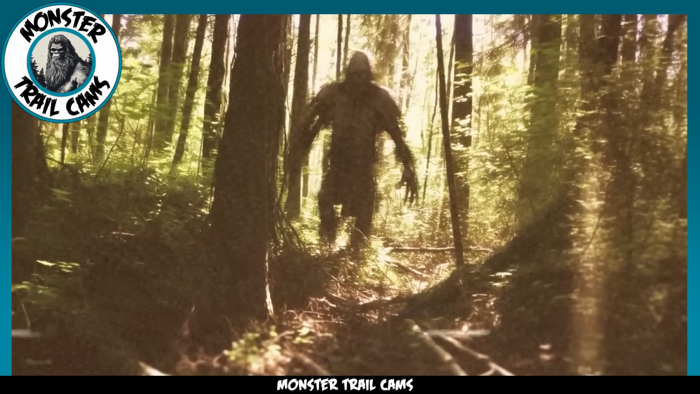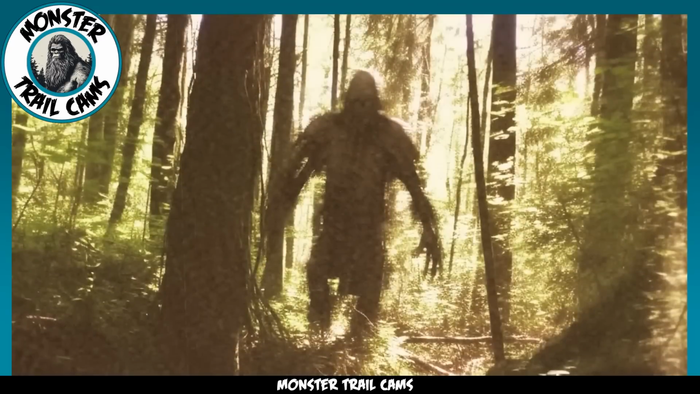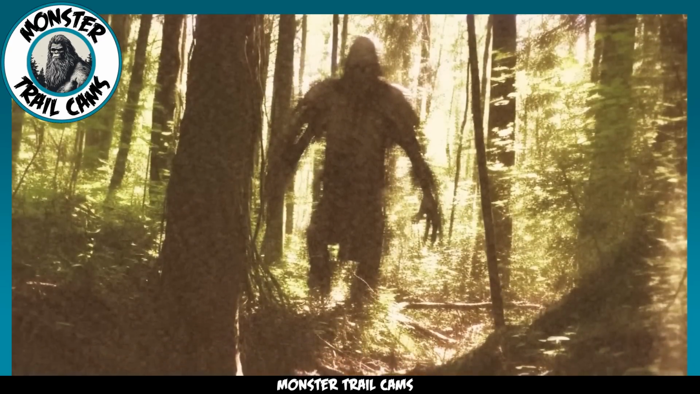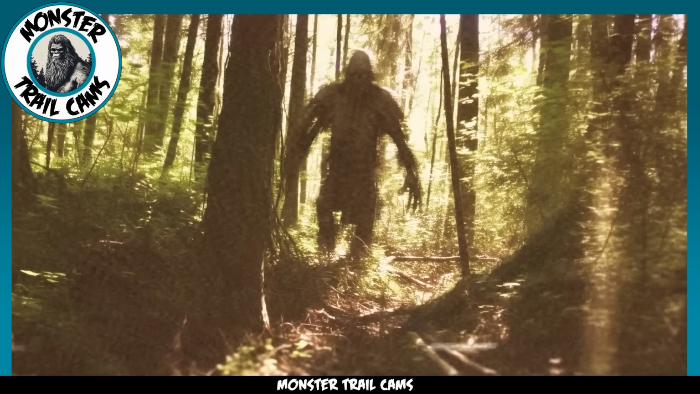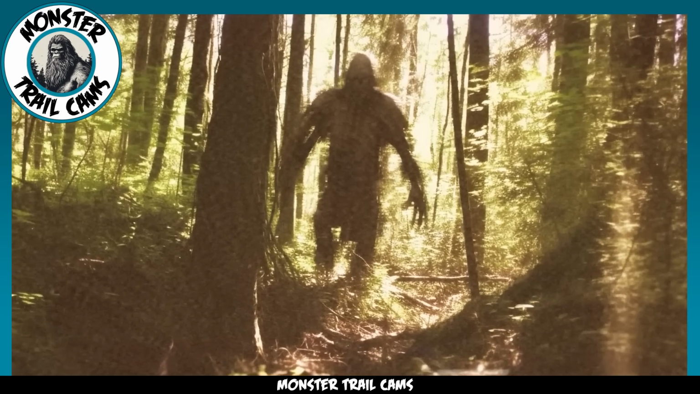Here we have a still image that looks more like a painting or a sketch than a photograph. The subject of the image clearly depicts a Bigfoot as it walks directly towards the camera. The lines are blurred, making the creature look almost as if it came out of a swamp or perhaps is wearing strings of moss or other plants woven in its fur.